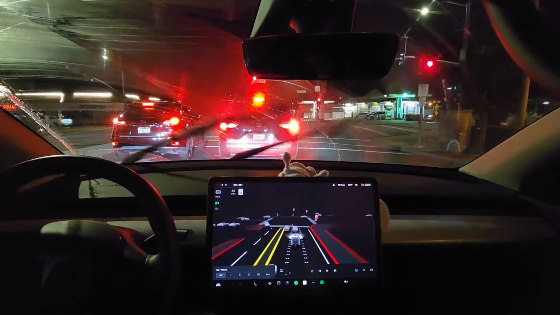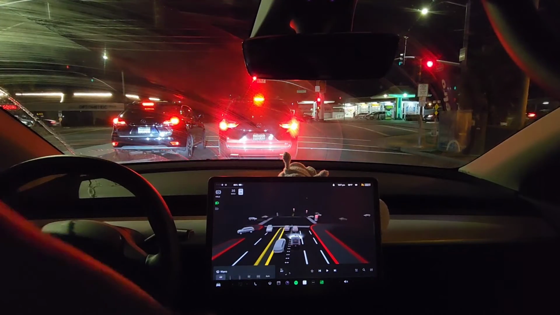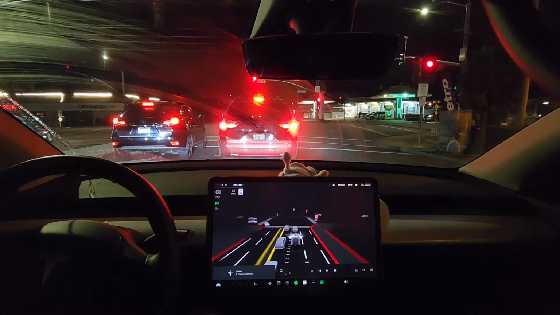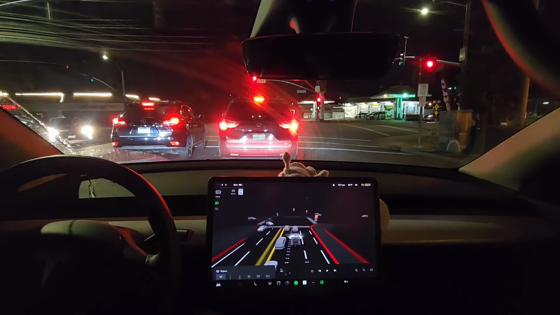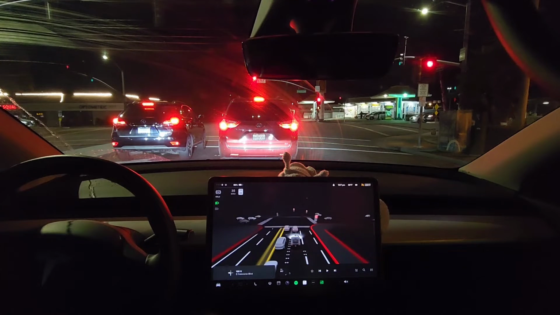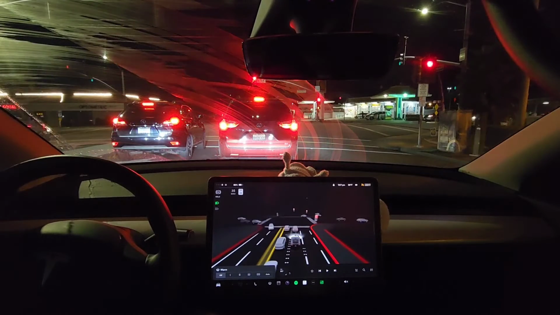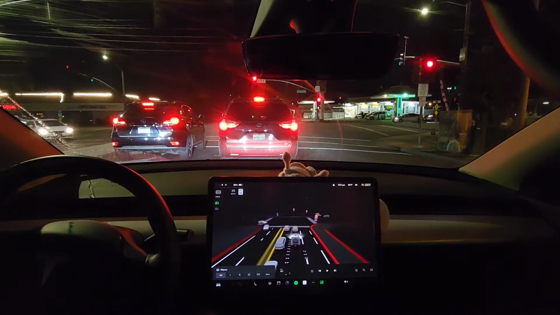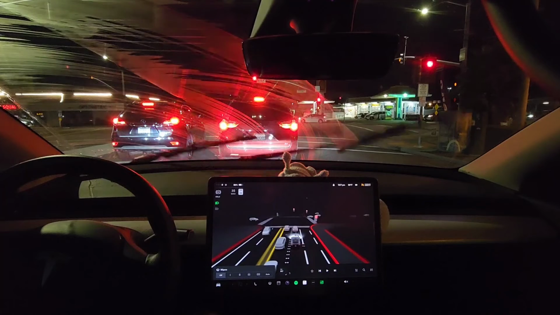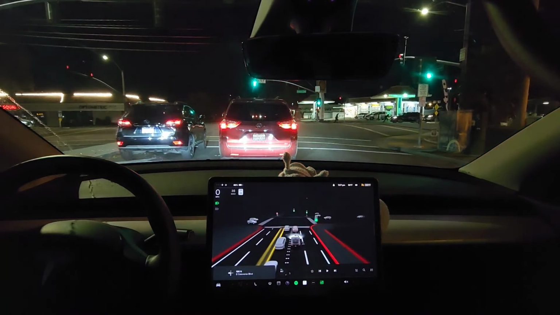I'm gonna wipe this a little bit because it left a windshield wiper mark here from the right wiper. Let it dry up a bit. Go again. Let it dry up a bit. Go again. Alright, should be good enough. Right, light's green.